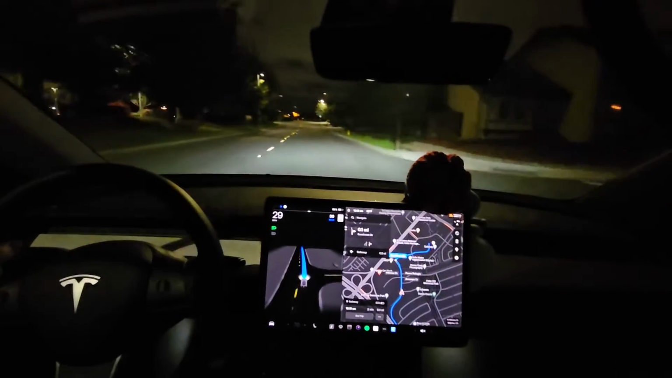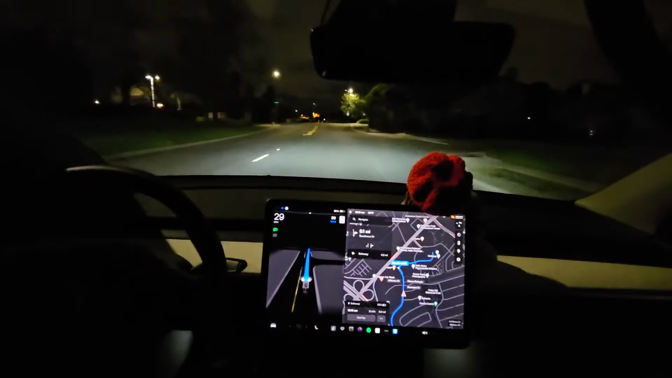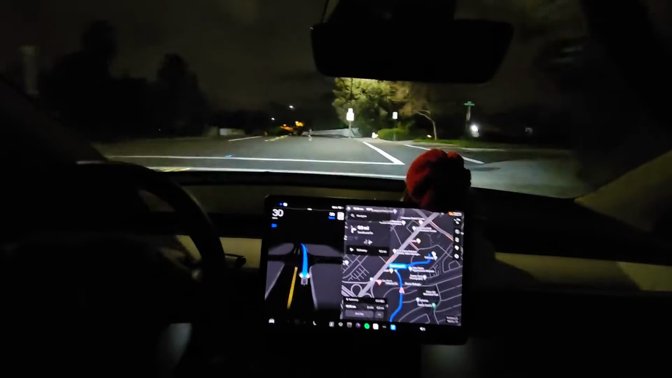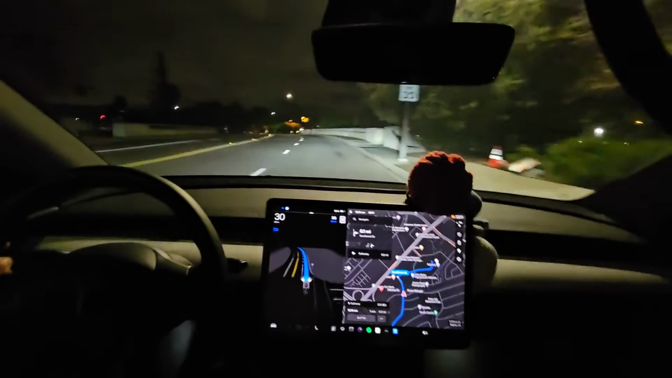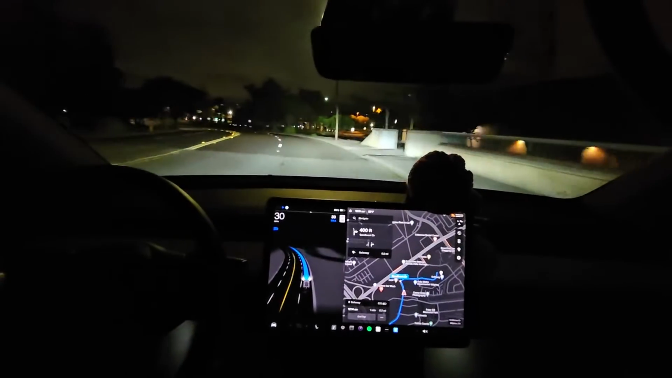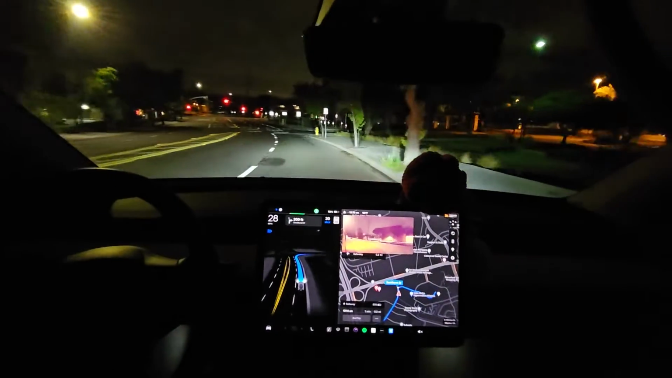This drive on its own. So far so good. In 500 feet, turn right onto Sandhurst Drive. Right lane, which is good because that's what we need. And again, I'm not going to trust it in the parking. Now turn right onto Sandhurst Drive.